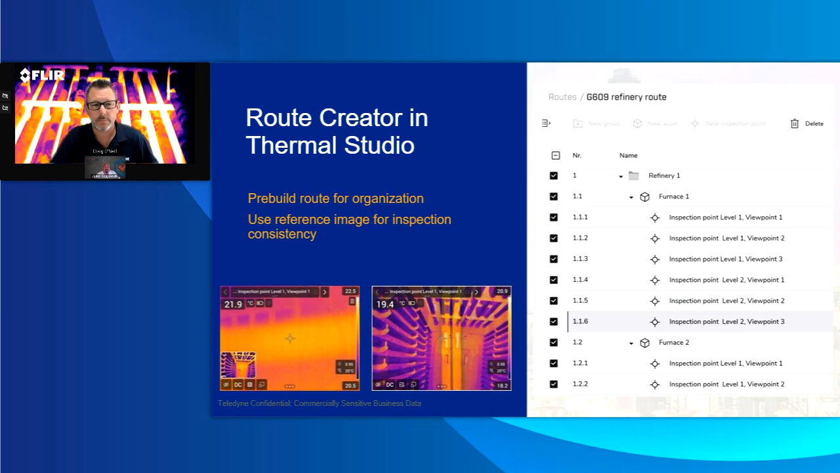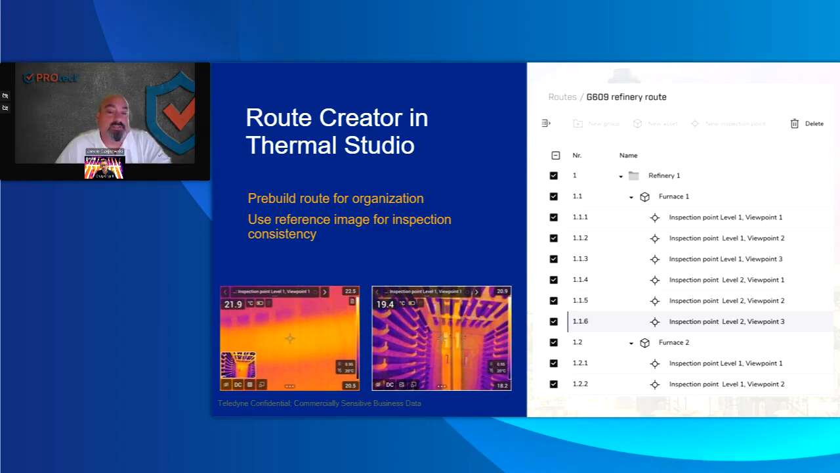Yeah, definitely. I don't personally use it because most of the plants that we go to, we shoot it in an exact same sequence, and we try to get repeatability. And a lot of customers want that repeatability. So I could see that being a benefit for somebody in a newer position. They know they have 10 shots to shoot. They know exactly where to shoot on the radiant section, the convection section, maybe shooting the burners, and that gives repeatability to that specific site.